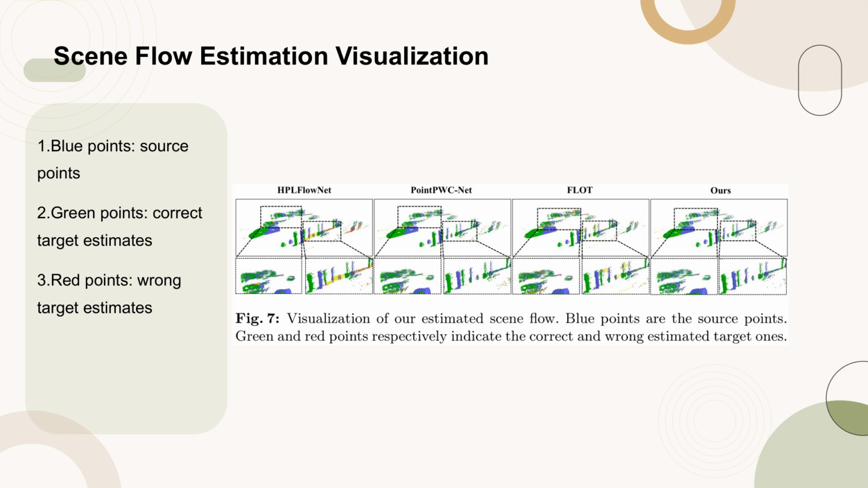The blue points represent the source points in the scene. The green points indicate the correctly estimated target points, while the red points highlight the incorrectly estimated target points. This visualization helps to illustrate the accuracy and effectiveness of our scene flow estimation technique.